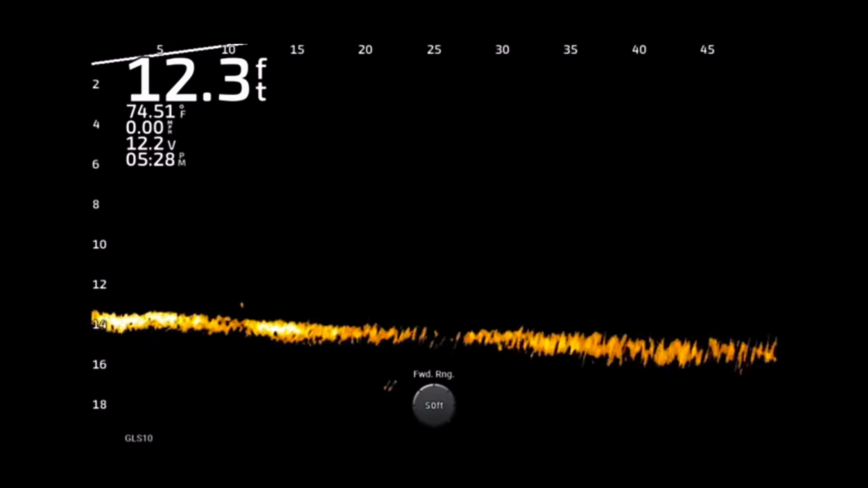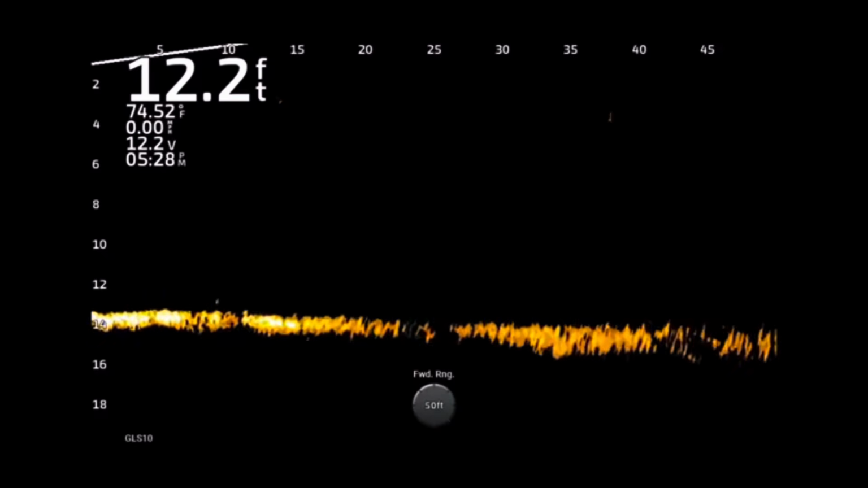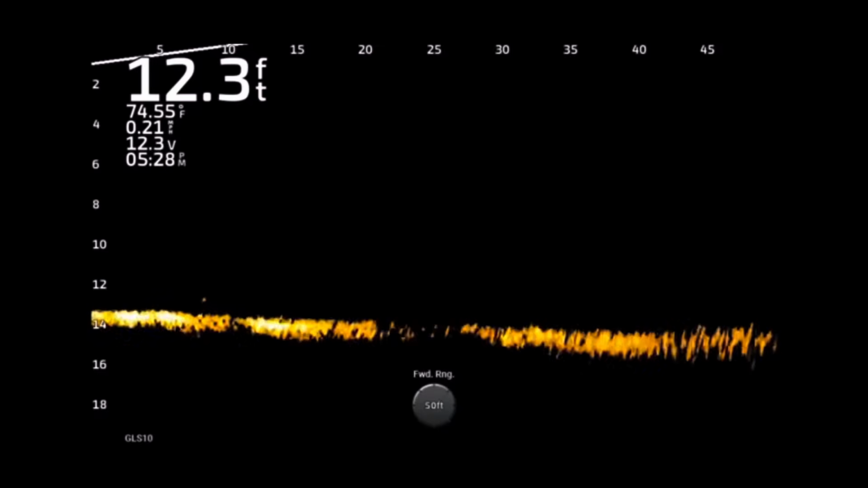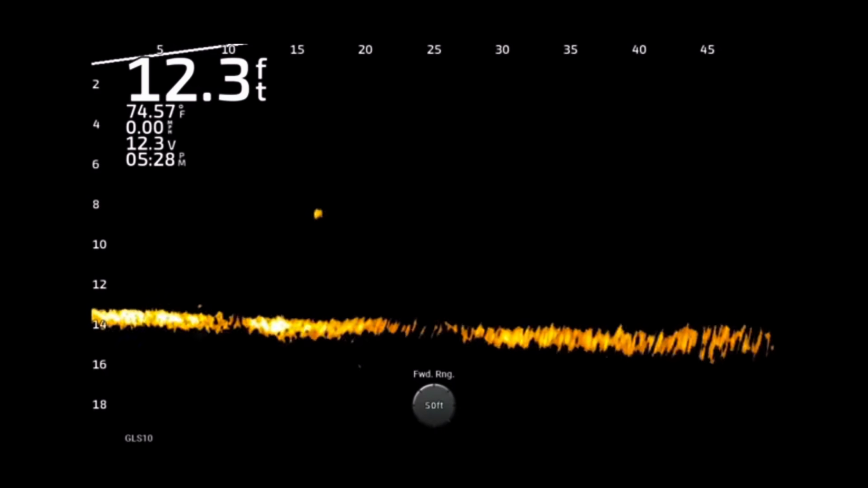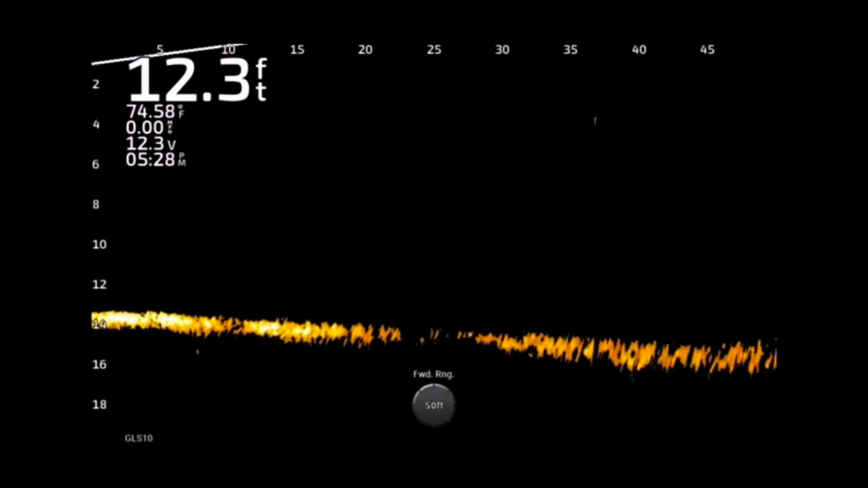Now notice, very hard to see the bait hit the water. Very hard to catch it coming back. And even when it's coming back, it's blinking. That's because it's on the edge of the beam, and those small or not as strong returns don't show up as bright. And that is why it's blinking, because if it's not in the center of the beam, you're not going to see it on the screen.